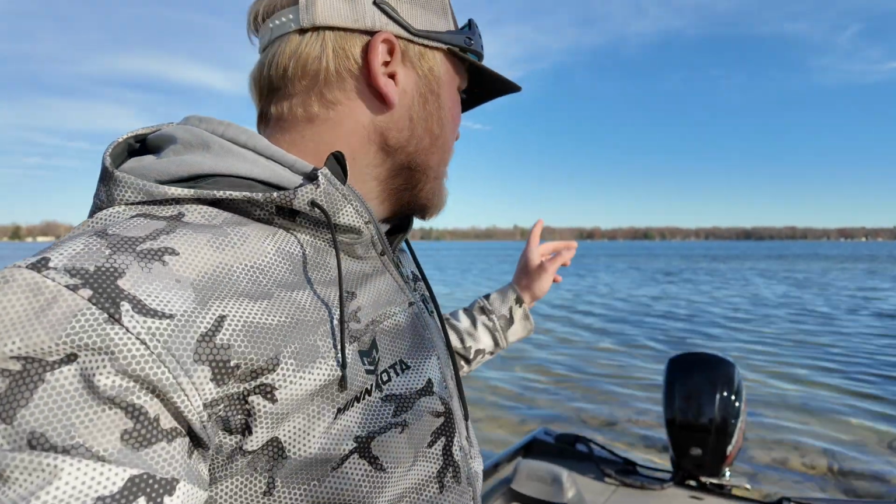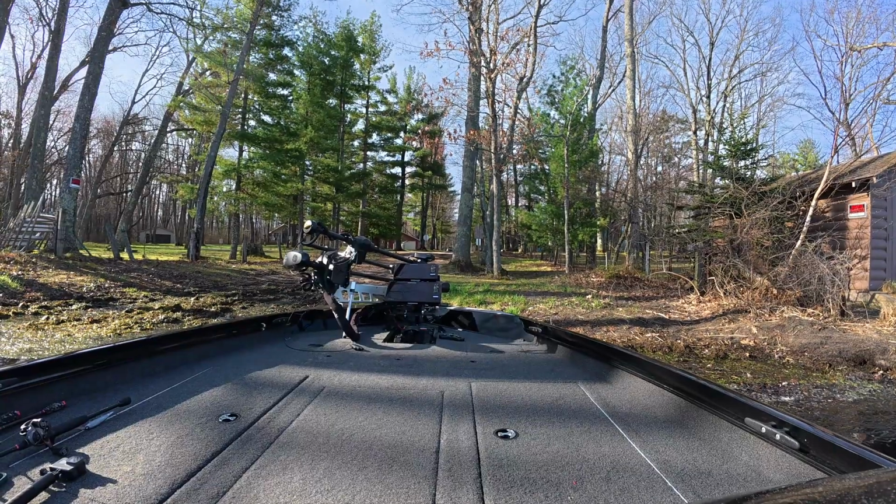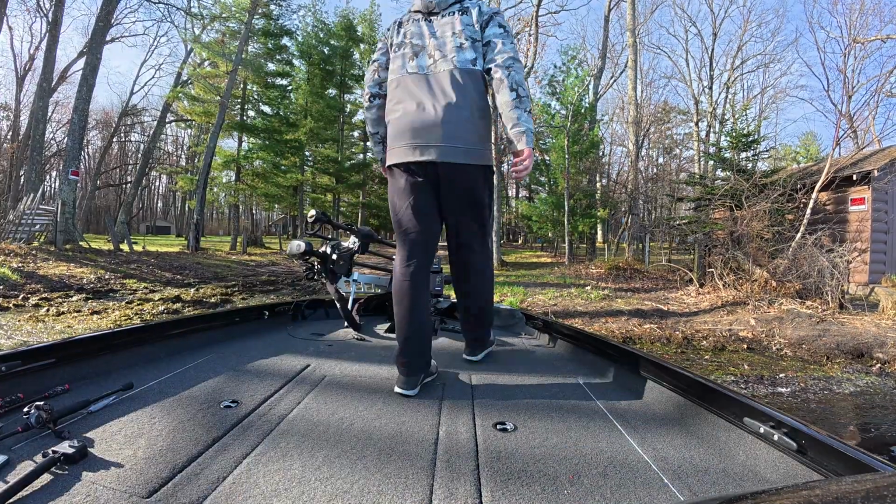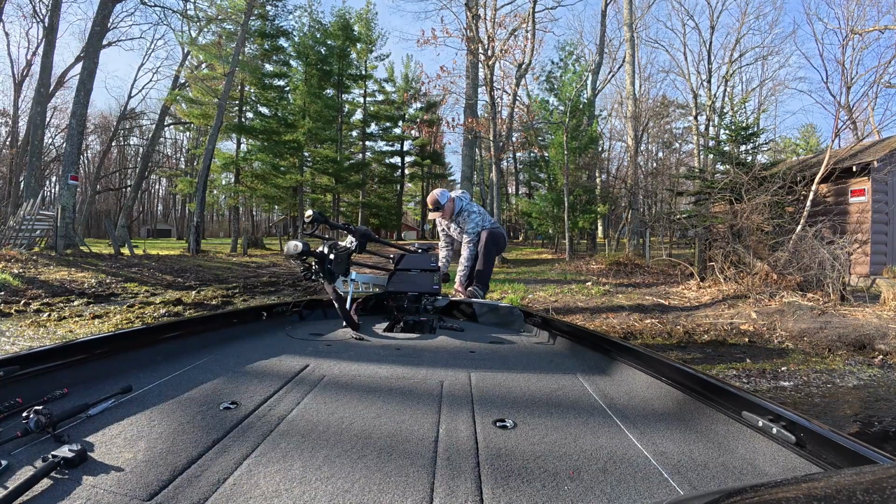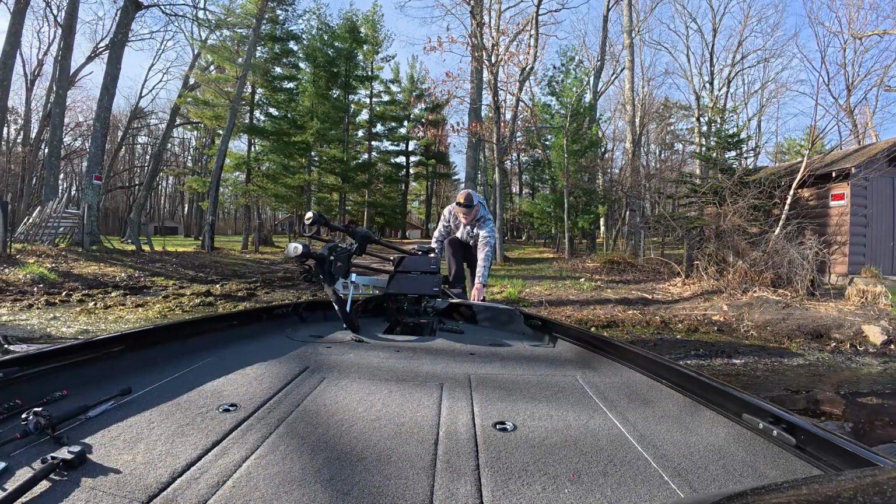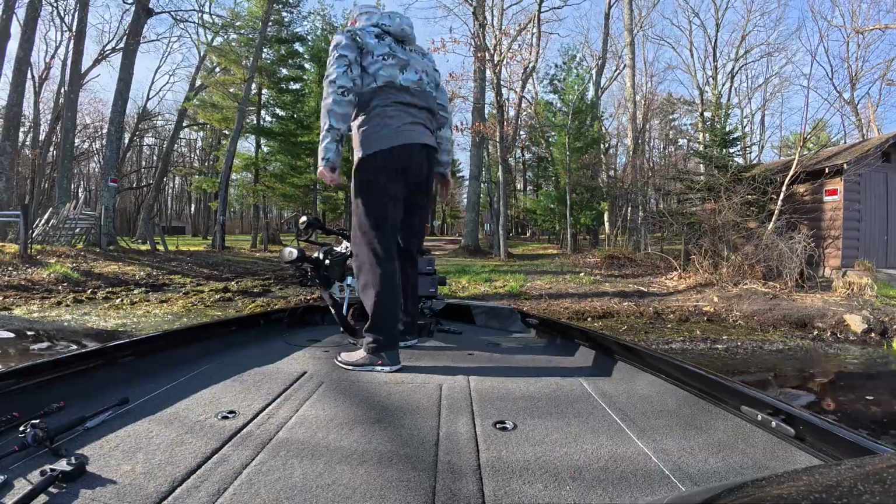Let's get this thing out there. Alright, I'm going to push this boat off, and we can get into showing everybody how my electronics are rigged up. But I figured I'd turn the camera on for this because it's really wet down here, and I figured if I fell in and got wet, you guys would find that funny.